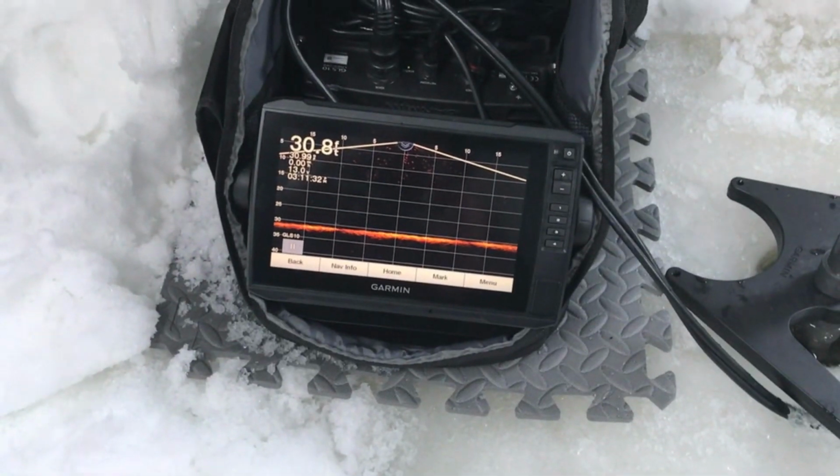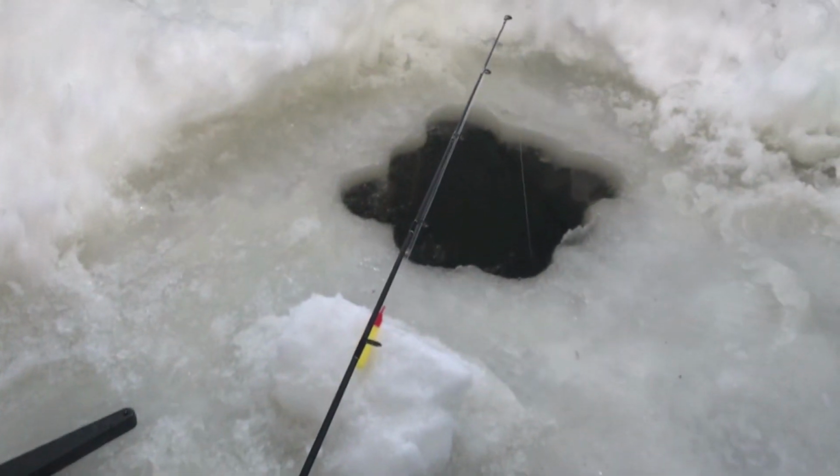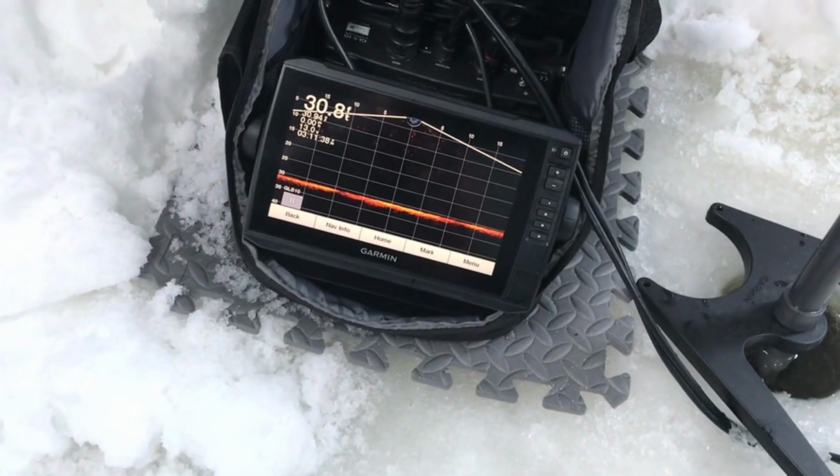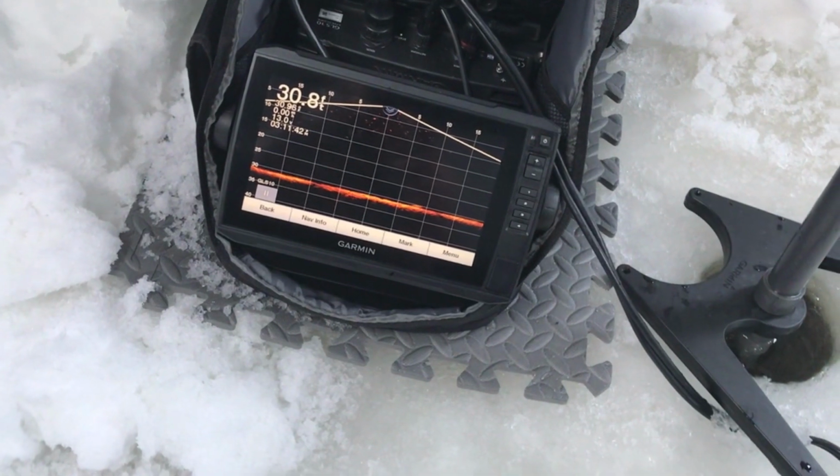So I'm finally set up here. I'm in about 30 feet of water. It's my first time ever fishing, or at least for sturgeon out here. I have the Livescope rolling there. With the current here, my lure is drifting away from the hole, so I don't think I'm going to be able to keep an eye on it, especially since the spoon's laying on the bottom.